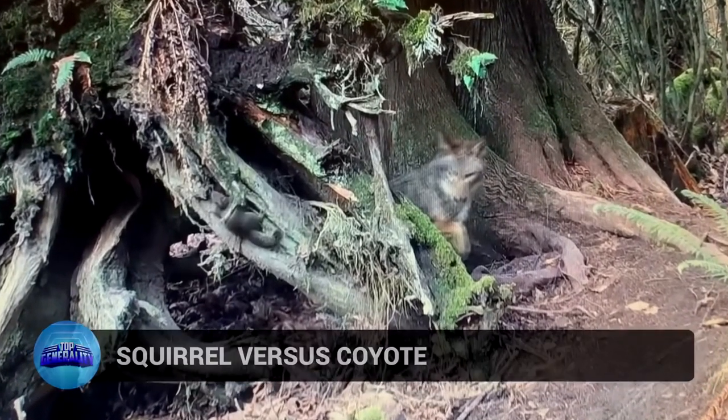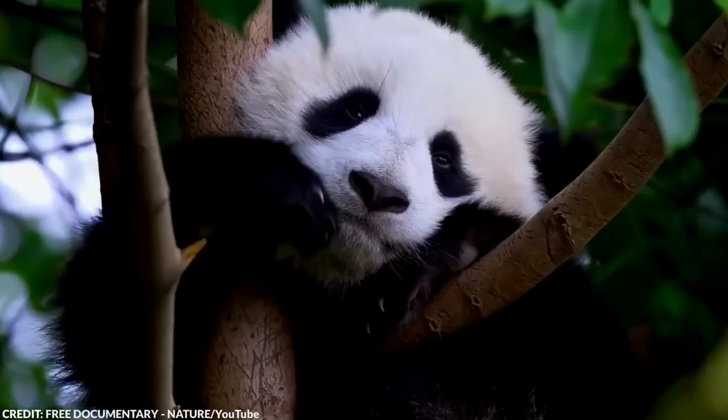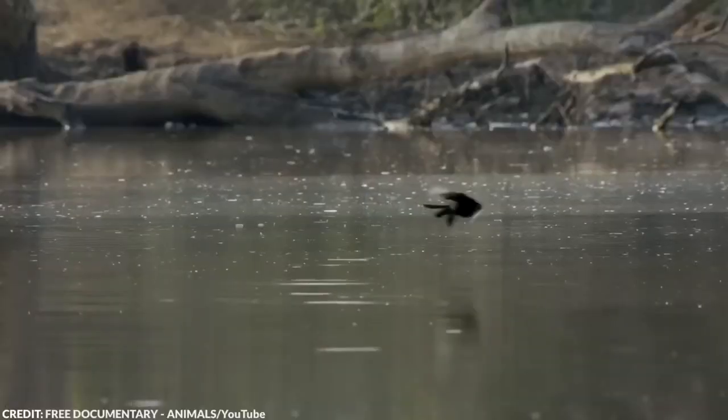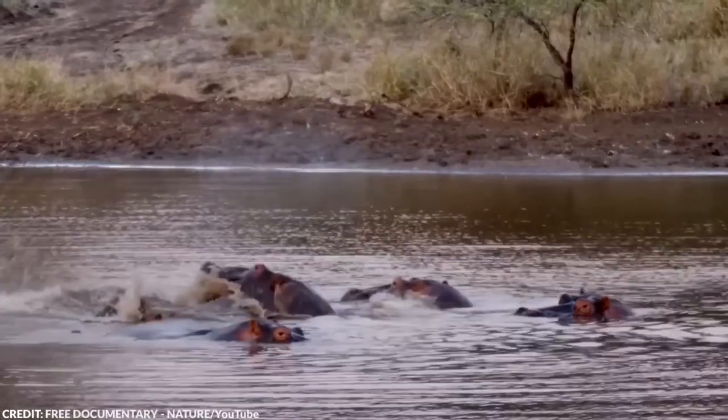Number 20. Squirrel versus coyote. Life in the wild isn't that easy. In fact, it can be incredibly dangerous. Food and water can be scarce, and you never know when a predator may be around.